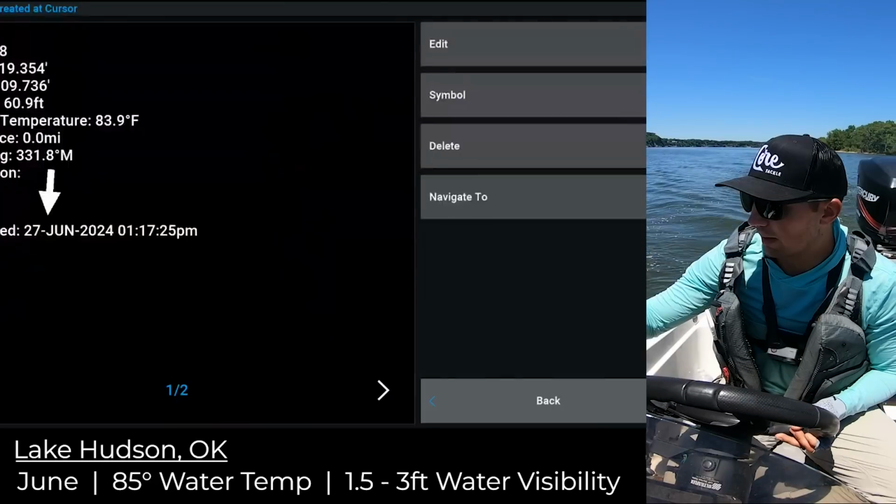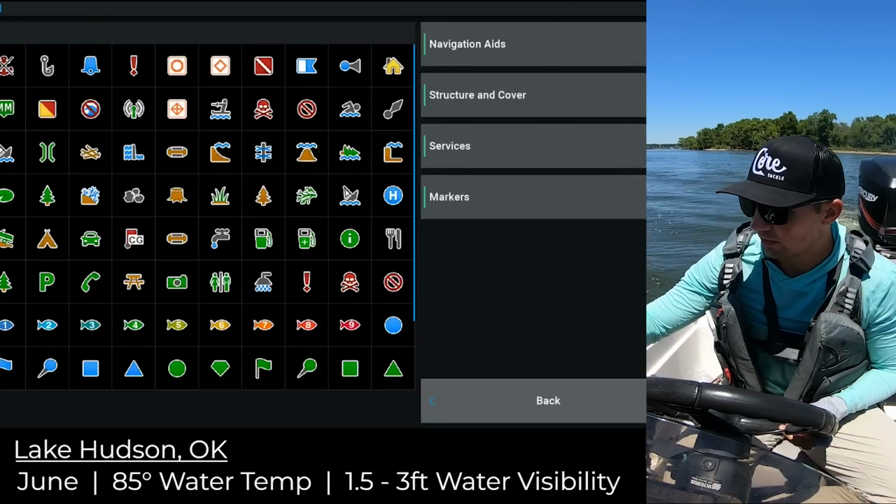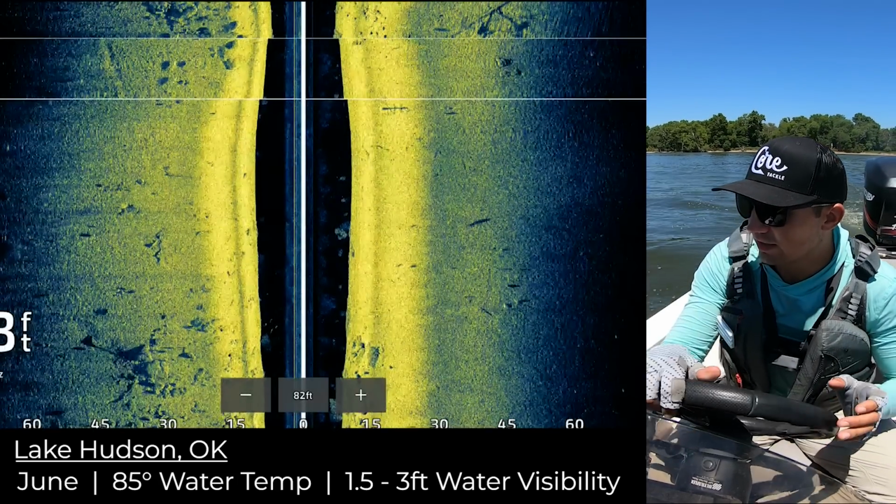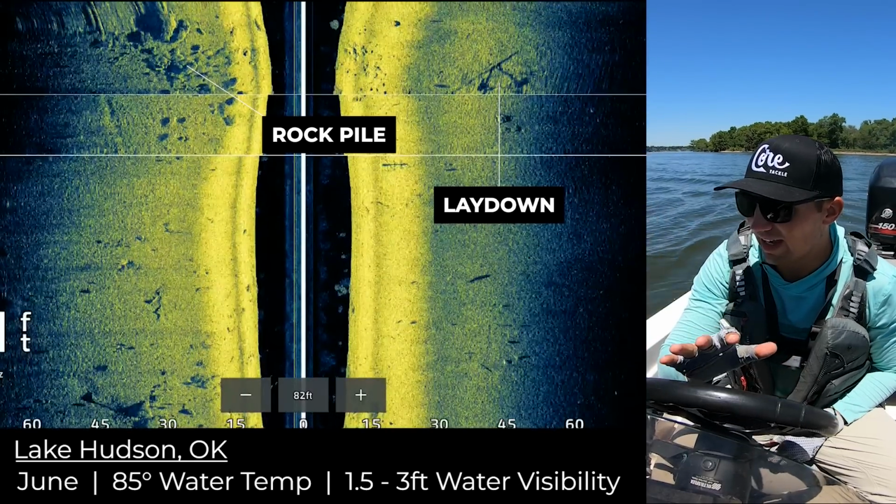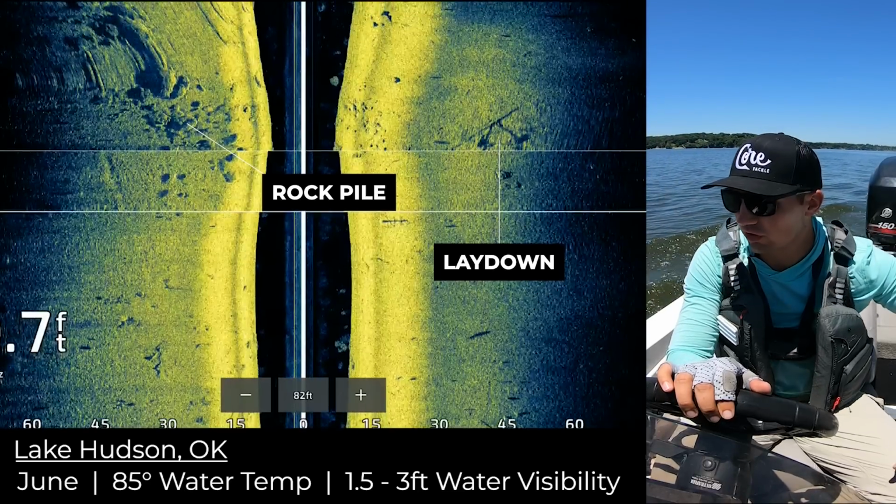I'm gonna mark this rock pile. I don't see a ton of fish in the rock pile just from that first scan, but they can easily be hiding in there. And there's more rock out here on the tip of this point, all up in that like 8-foot zone. And there's bait there. There's a bunch of shad kicking all over the surface.